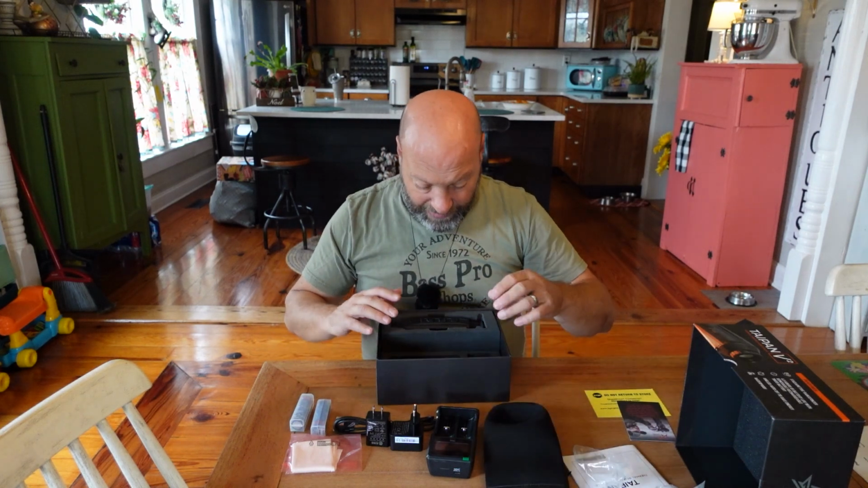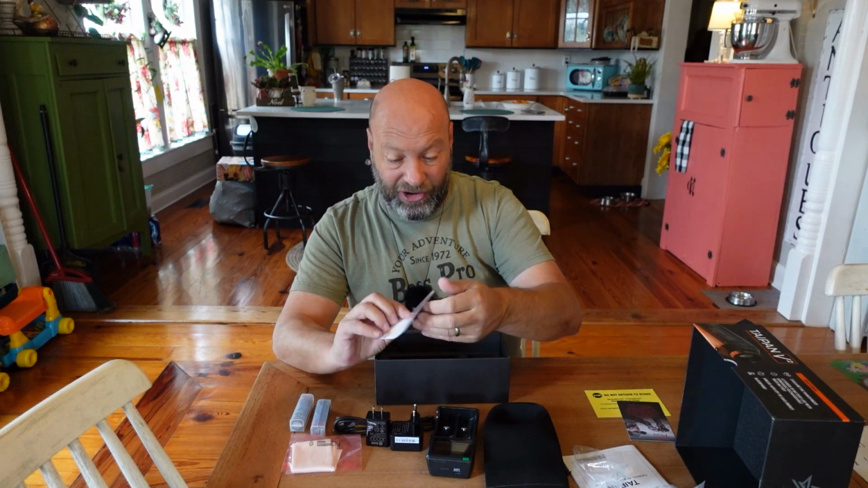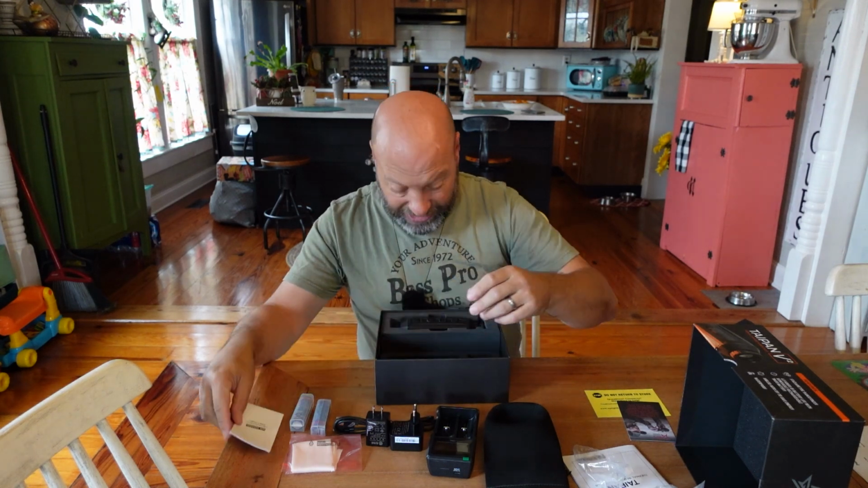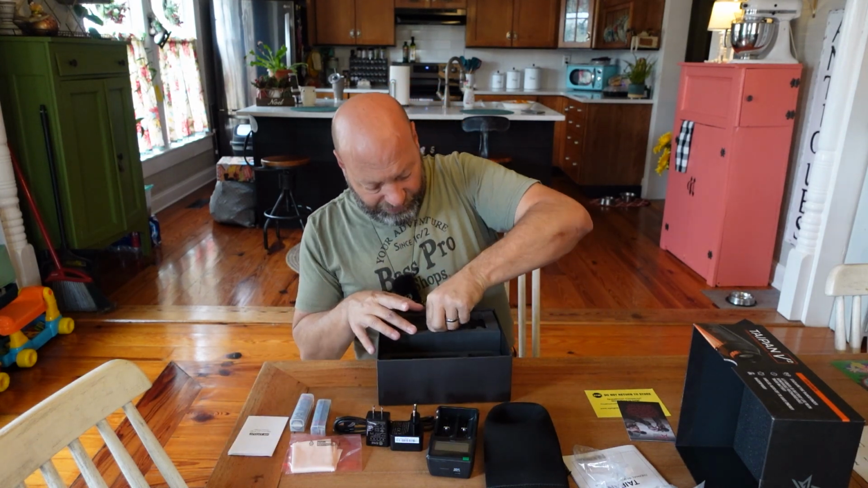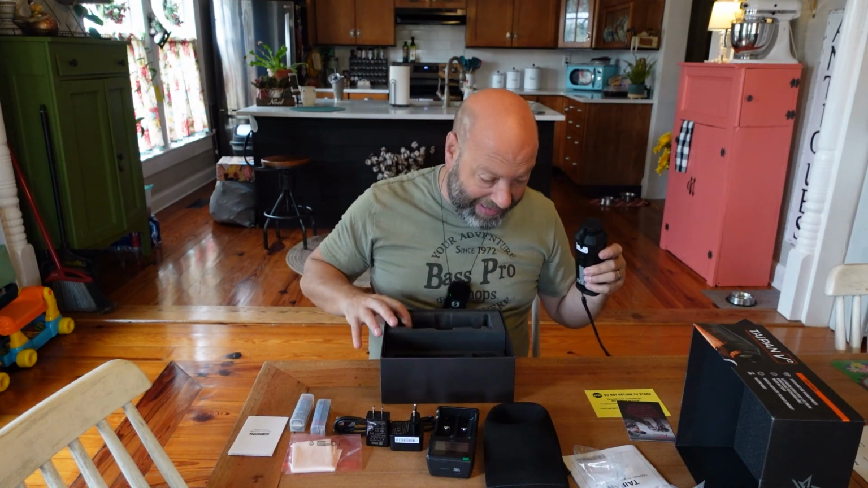I'm hoping you guys can still see all that stuff there for you. And then we have an instruction manual for the battery charger right here too. So that's kind of nice. And then we got the actual thermal. So it looks like that's everything in the box.